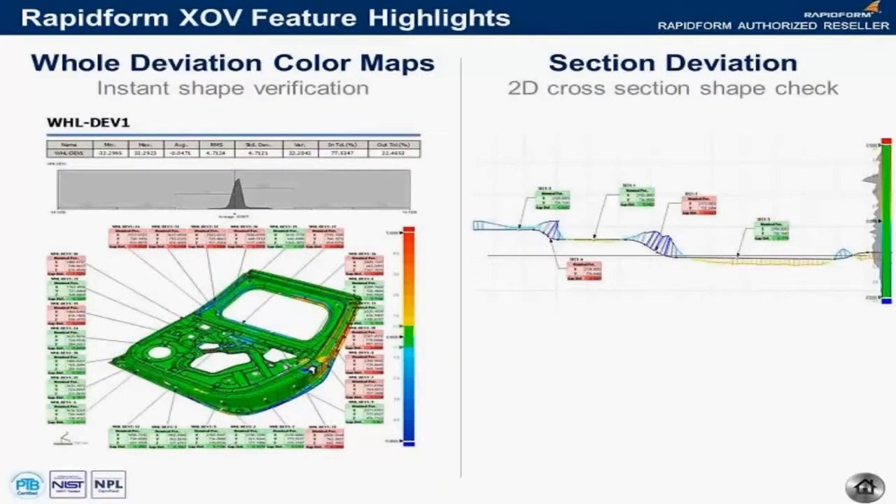So I'm going to go over some of the feature highlights of the application, and I want to point out here that XOV, of course, being born from the 3D scanning side of the world, does an excellent job with many millions of data points and giving you deviation analysis based on that information. So we have whole deviation color maps, and those give you a quick view of where your part is in and out of tolerance. And you'll immediately see where any problems are.